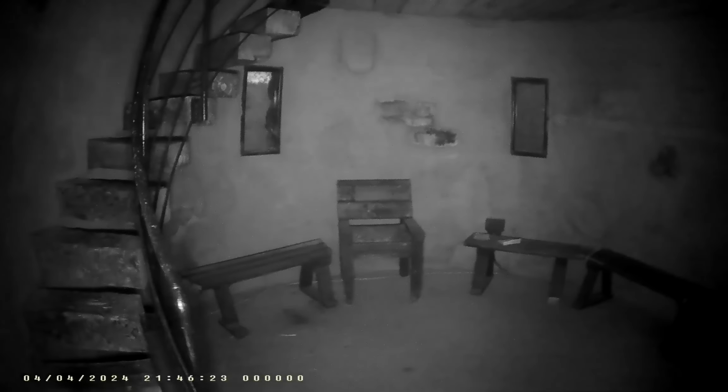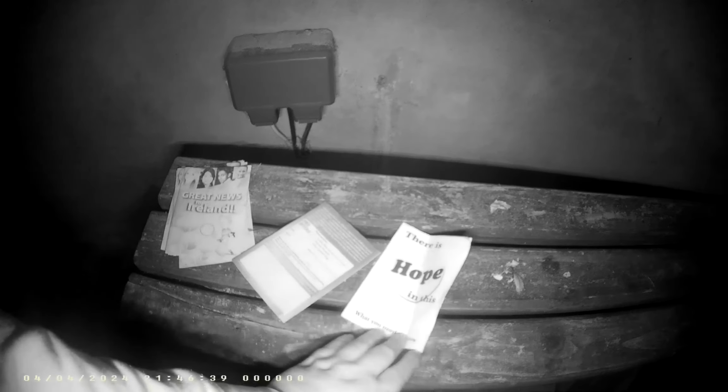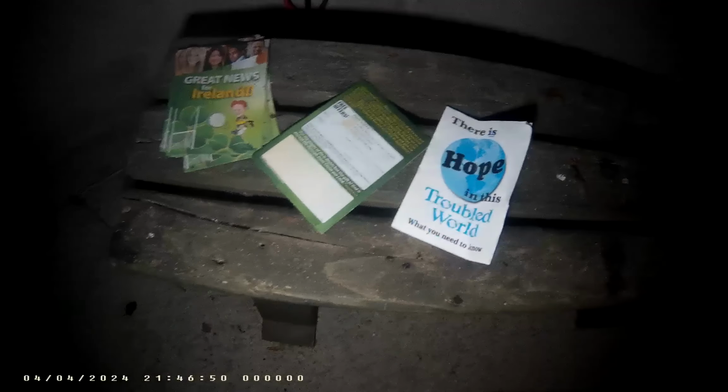I should turn my white light on here. It's pretty dark. It's an area where you can sit down and reflect. What's this about? It looked like an advertisement for Hope Paranormal. You need to be saved, basically.